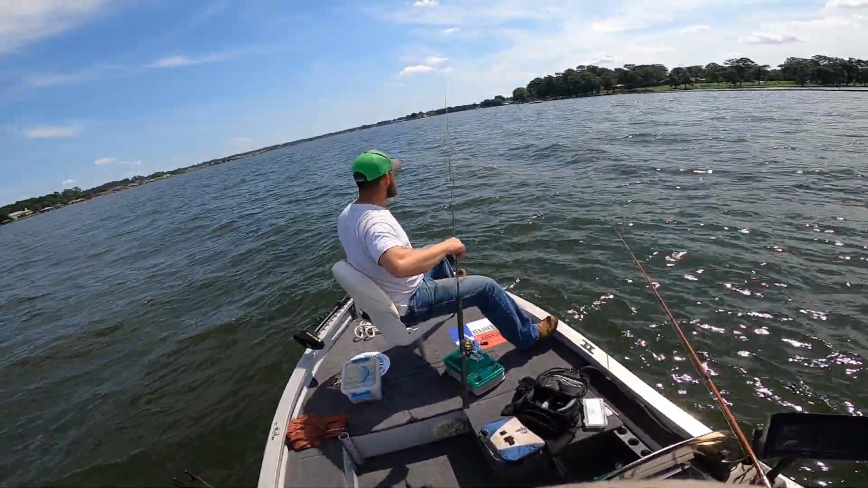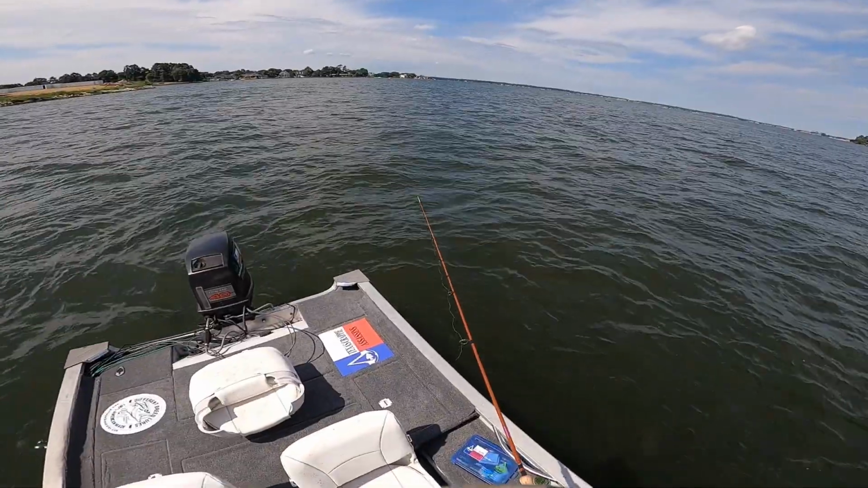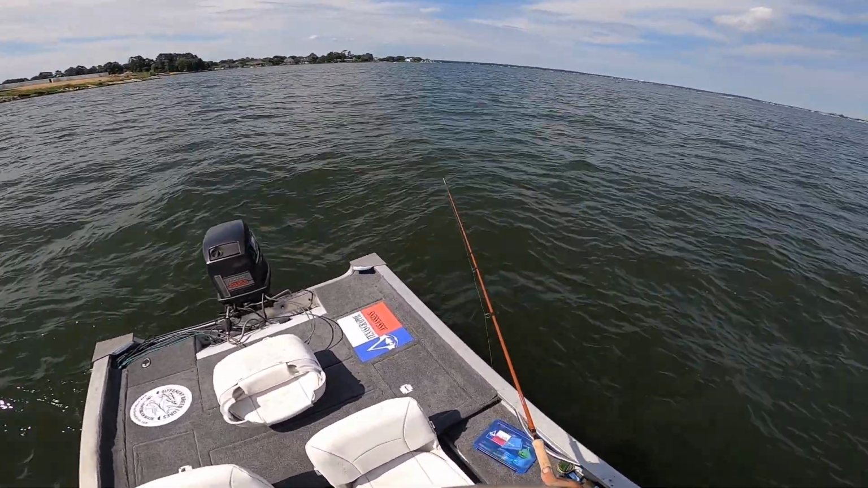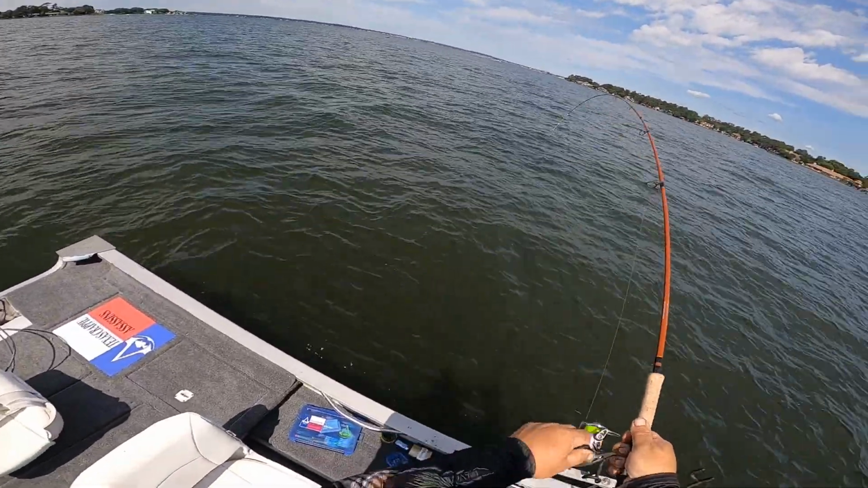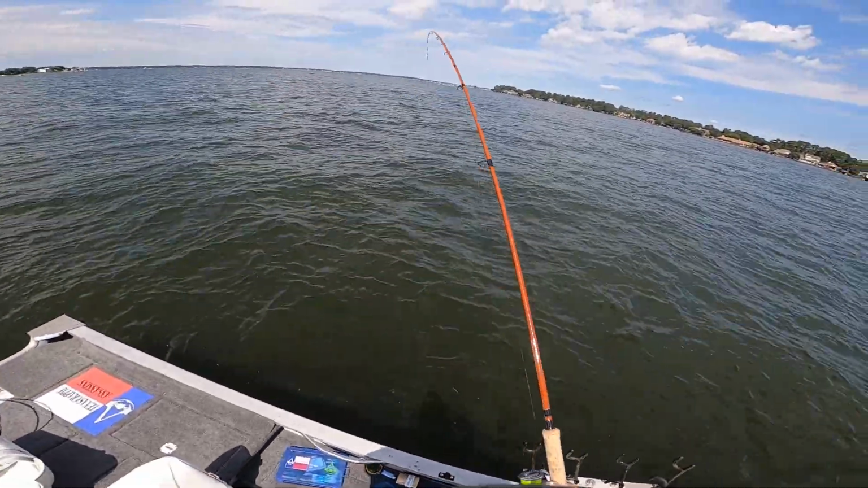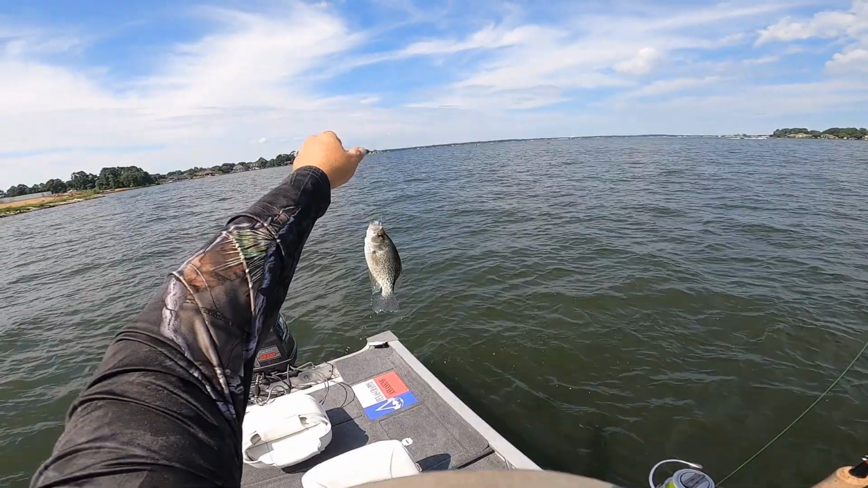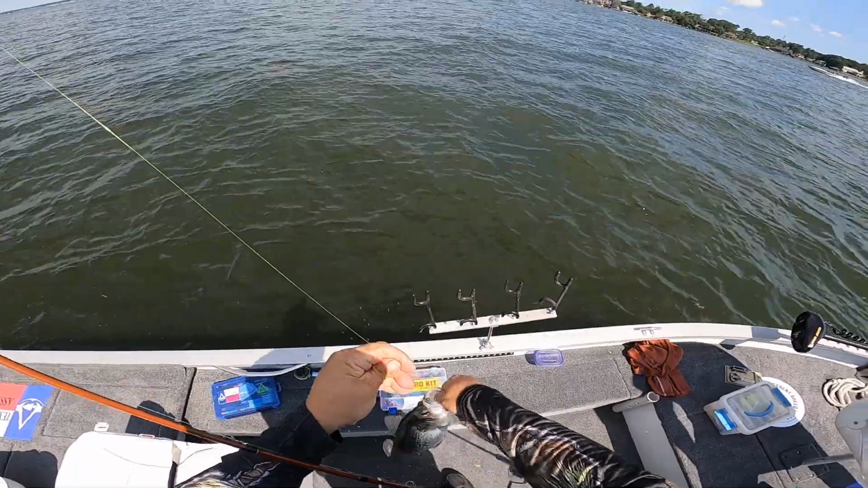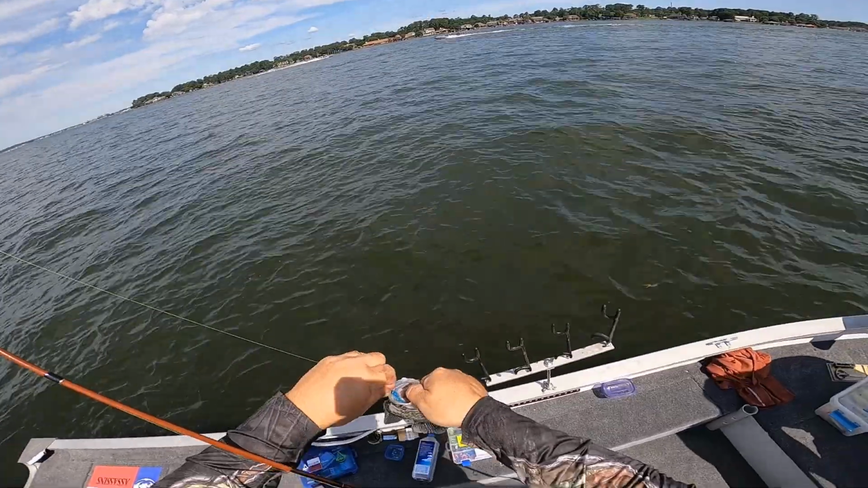So, if you look real close, you see JJ got right on my spot. That's the lucky man, folks. Boy, I tell you what, look at that slab. No net today, folks. Come on, in the boat. Maybe that was a slab I had the last time. Look at that. Slab, folks, slab.